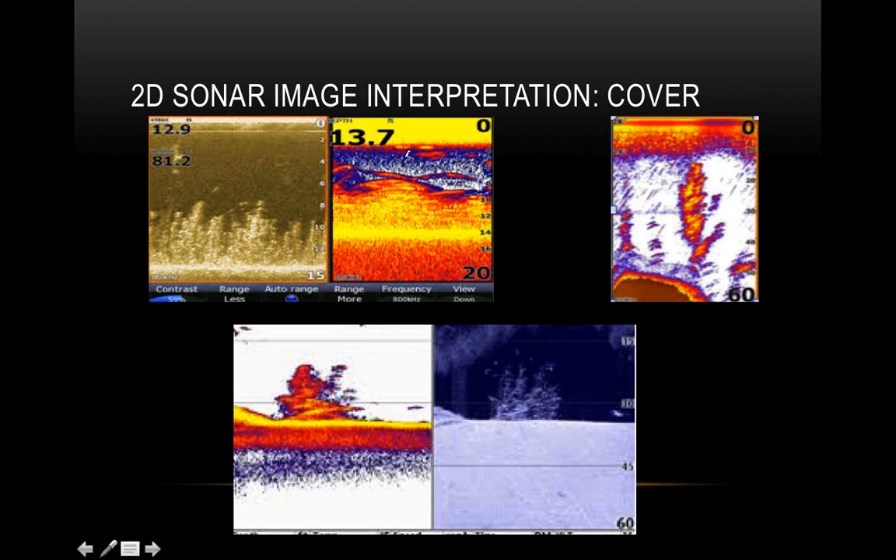Okay, right here, let's start with vegetation. Vegetation, this is the bottom right here. Okay, bottom is on that, and this is all vegetation right here. Okay, it just shows up as a lot of interference. It almost looks like the bottom, like it's a real soft bottom, but that's how it shows. And different vegetation is going to show up a lot differently.